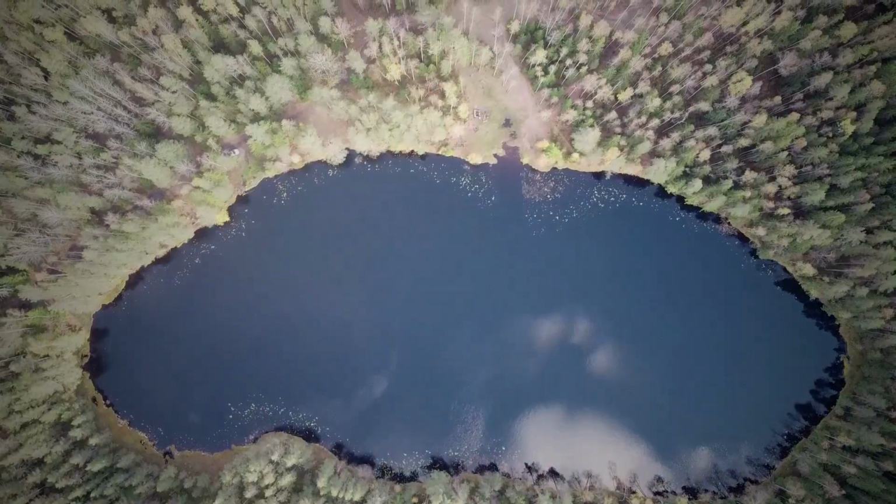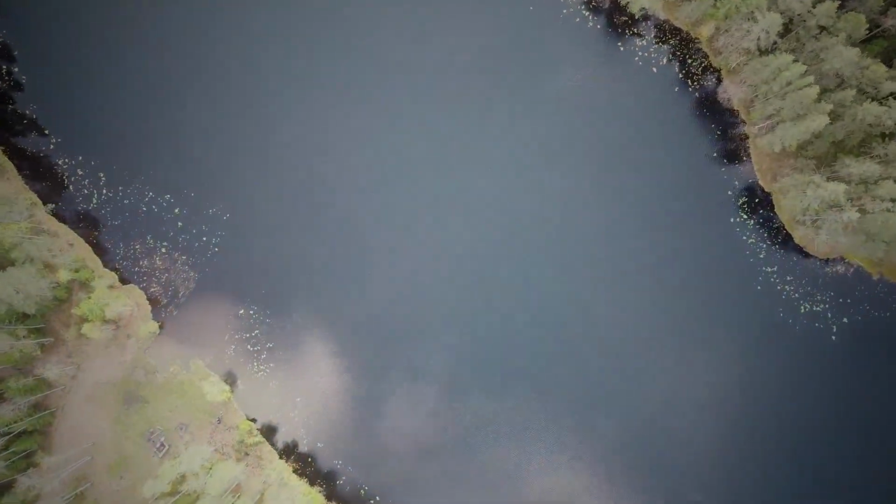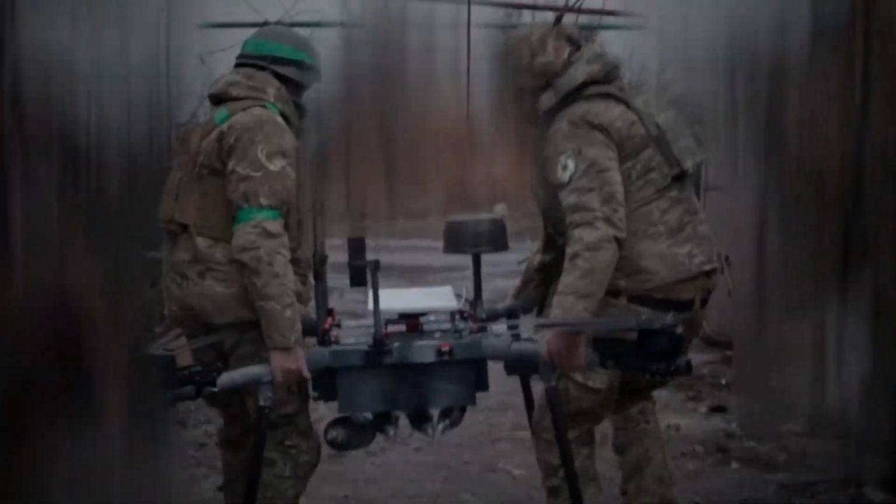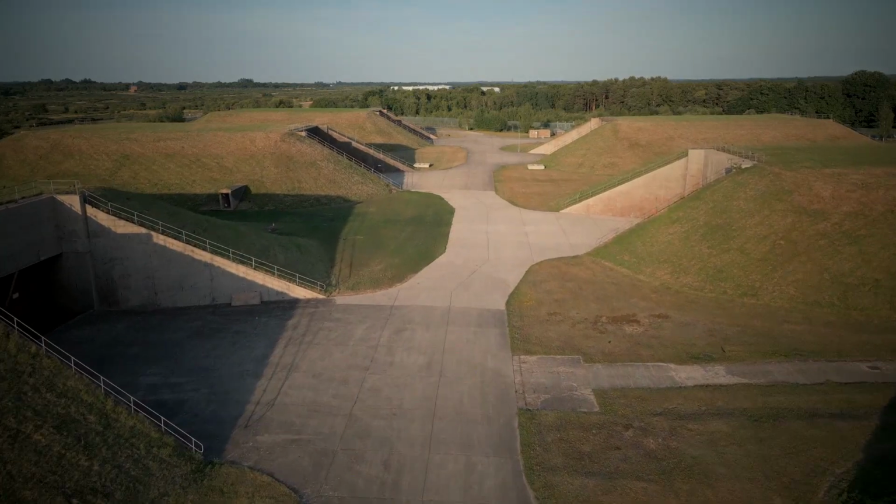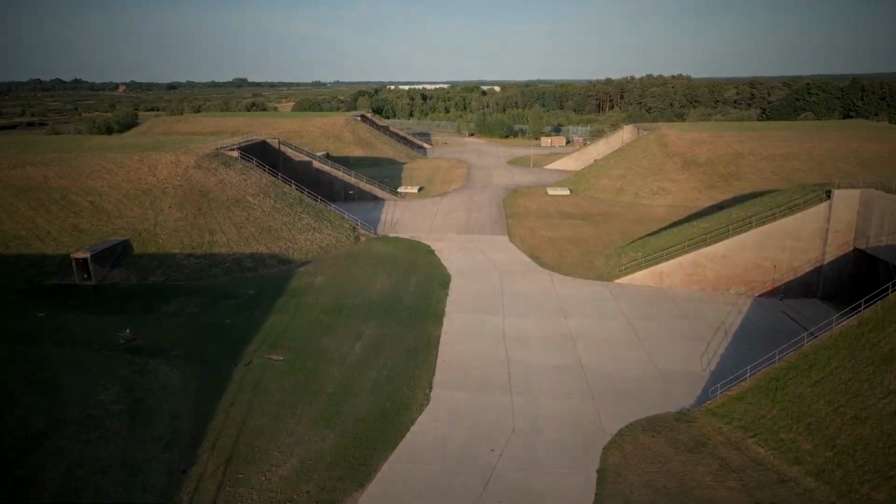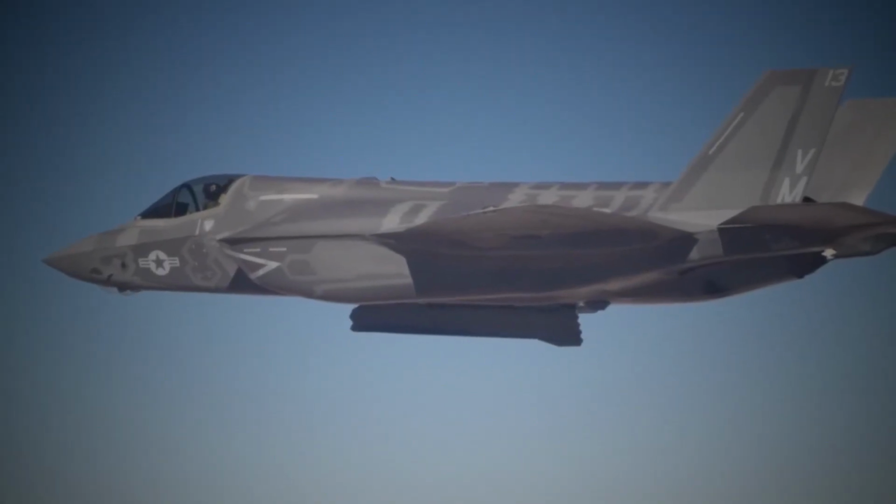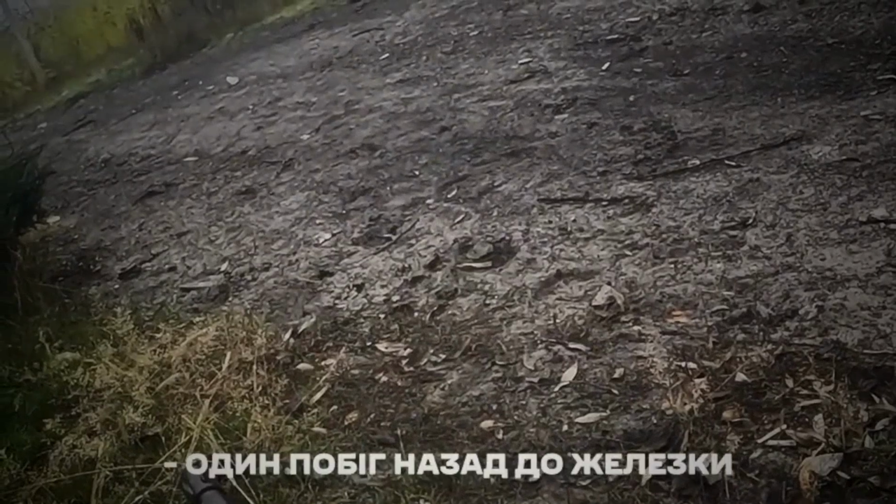The battery had been repositioned to Hlushkivka 6 days before the incident. The repositioning had not been reflected in the airspace deconfliction notice distributed to aviation units operating in the sector on that date. The Su-34 crews had flown their mission with a deconfliction document that described an air defense landscape that was already 6 days out of date.